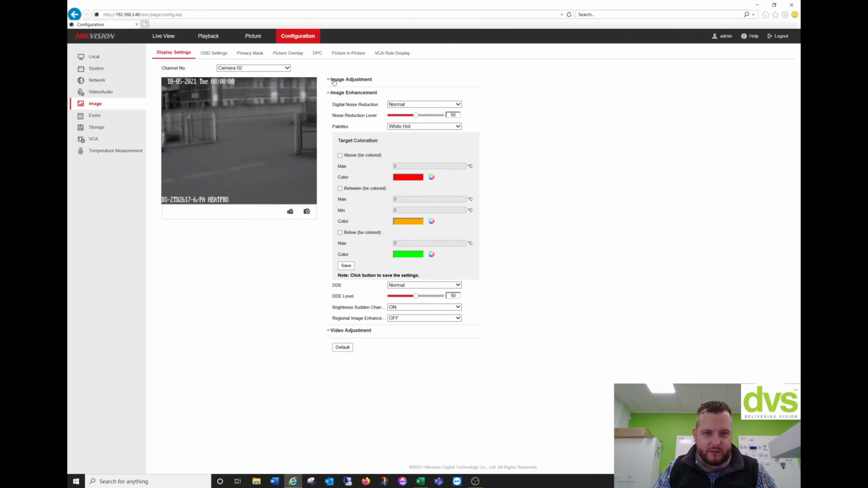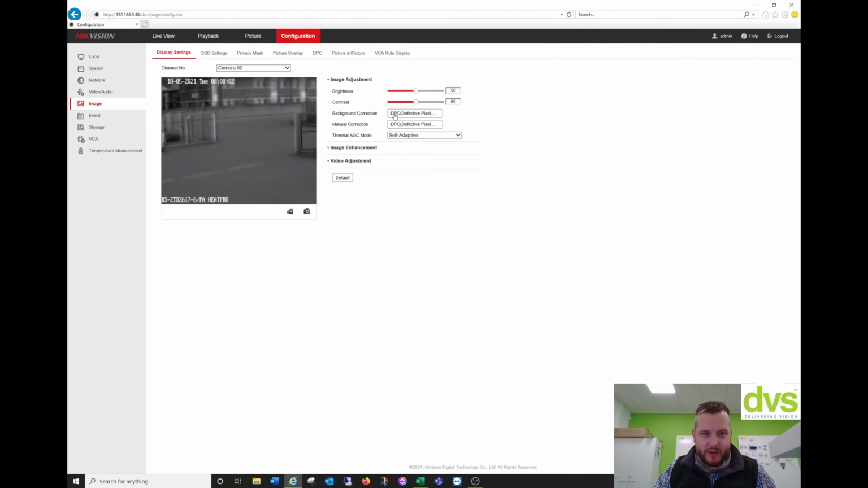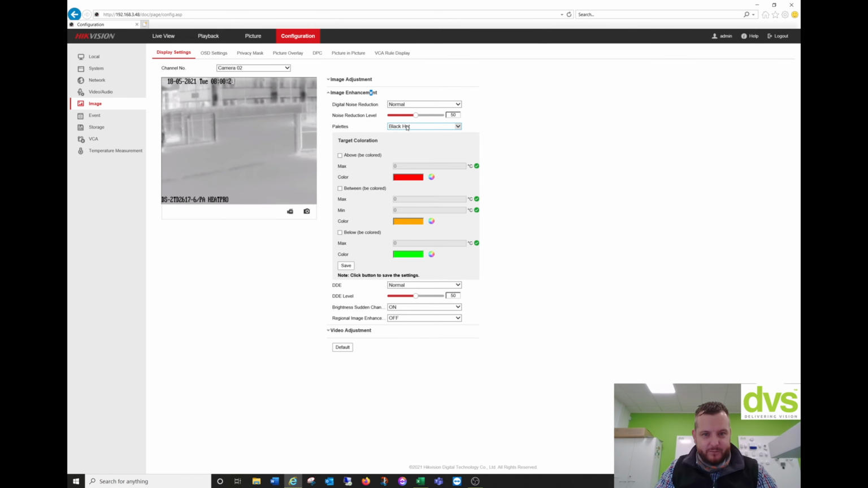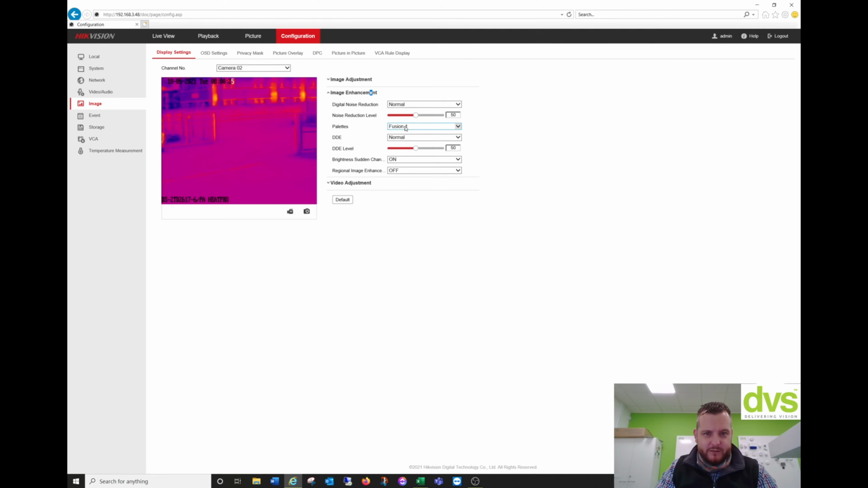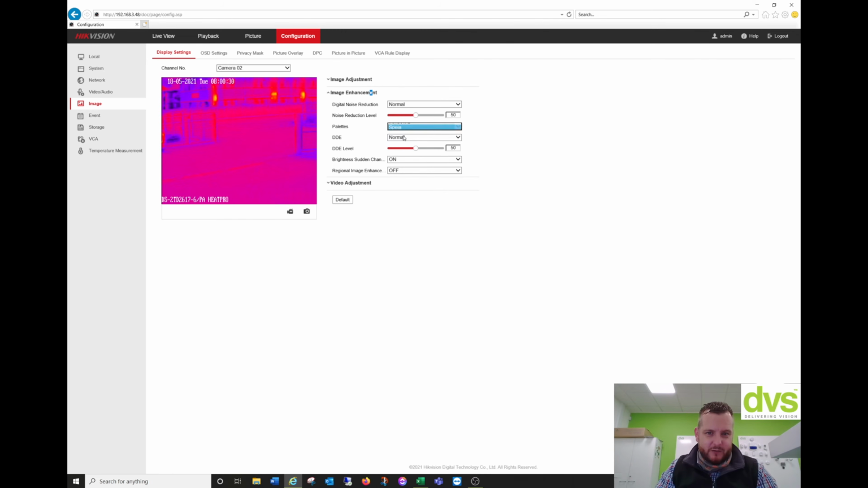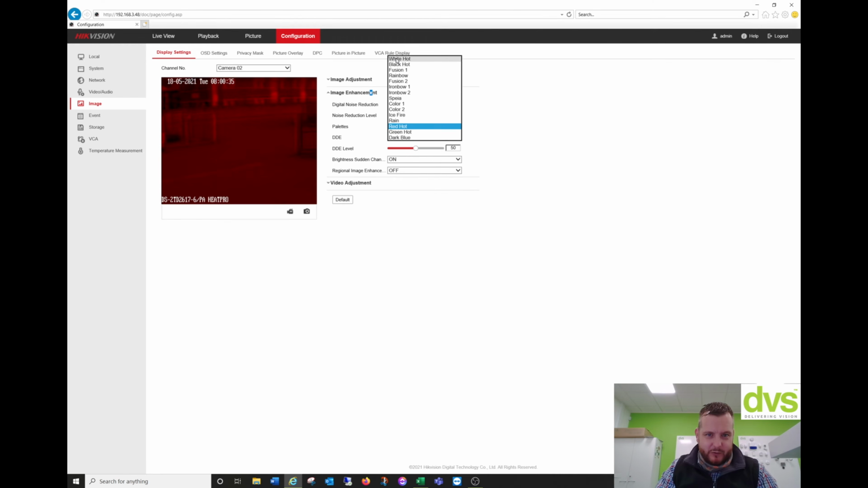you've got image adjustment, so brightness, contrast, background correction, manual correction, and thermal AGC mode is self-adaptive. And that's our default mode and the one I would suggest you start at. Image enhancement. So we've got palettes. You've got all these different palettes. You've got white hot, which I think is the best one, or you can change it to black hot, fusion, rainbow. So you can choose whichever one suits your customer's needs. But we're going to go to white hot.